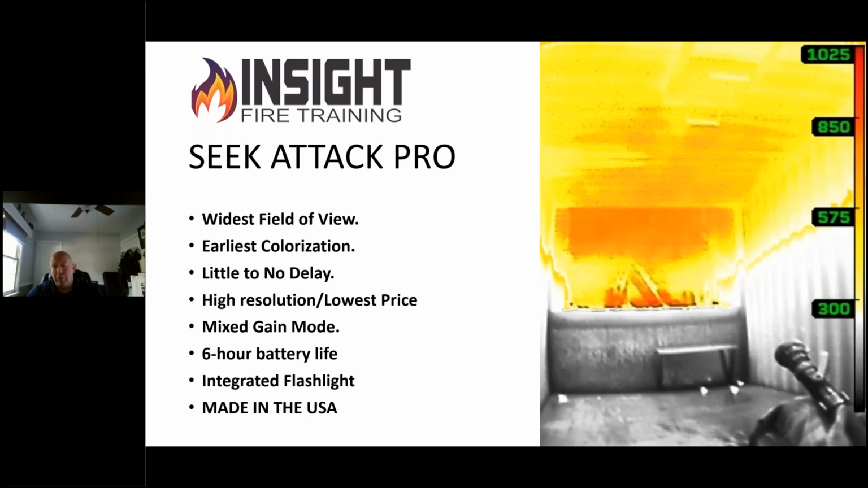I know some of you who are really TIC proficient would say, wait a minute, I know some models that also show color around 300 degrees too. How can this be faster? How can this show it earlier? Mixed gain mode is the answer. And mixed gain mode is the reason why you have little to no delay.